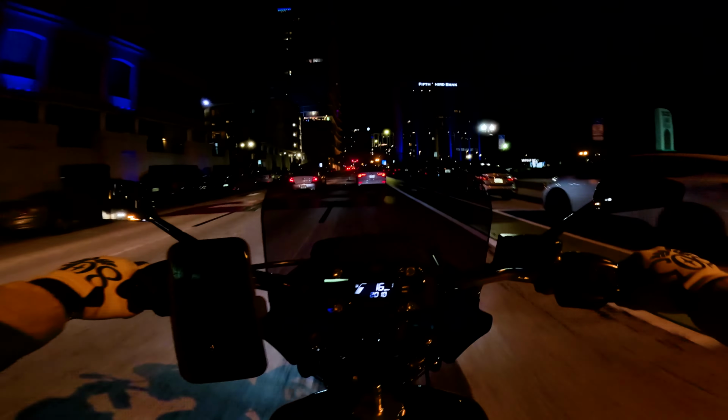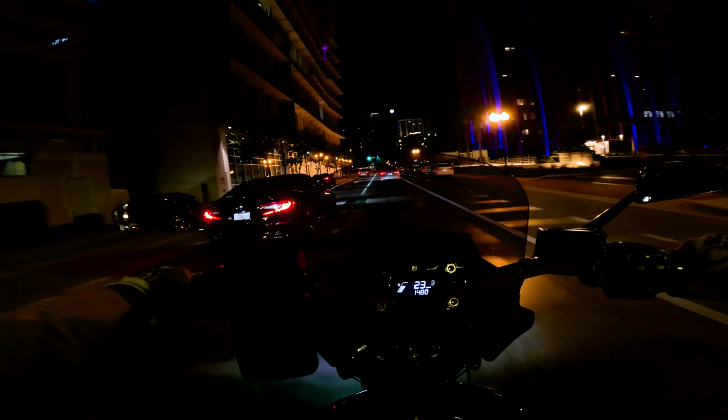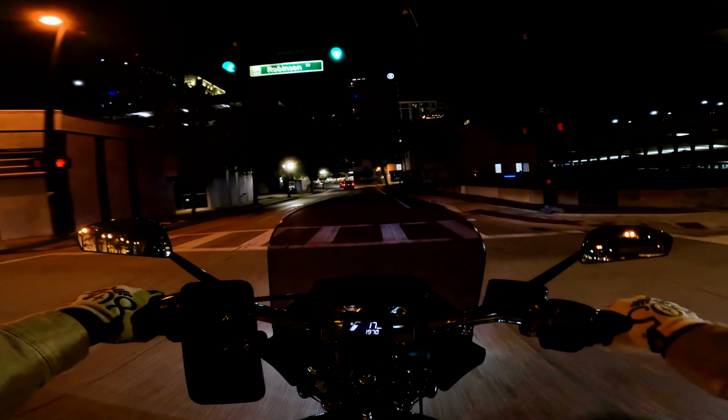And then also reading the car in front of me too. So not only using his headlights, but seeing how their headlights are, their tail lights, how they're driving. You never know when someone's just gonna cut in front of your lane last minute and they don't see you. So make sure you're always reading the cars.